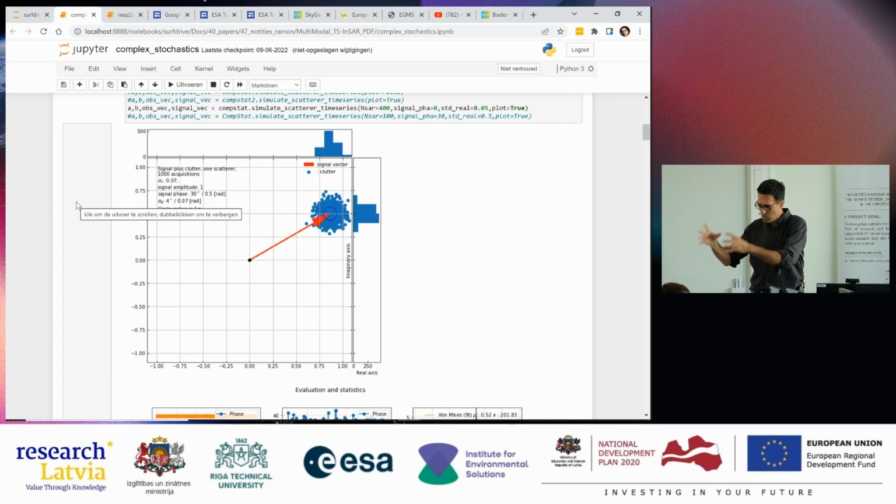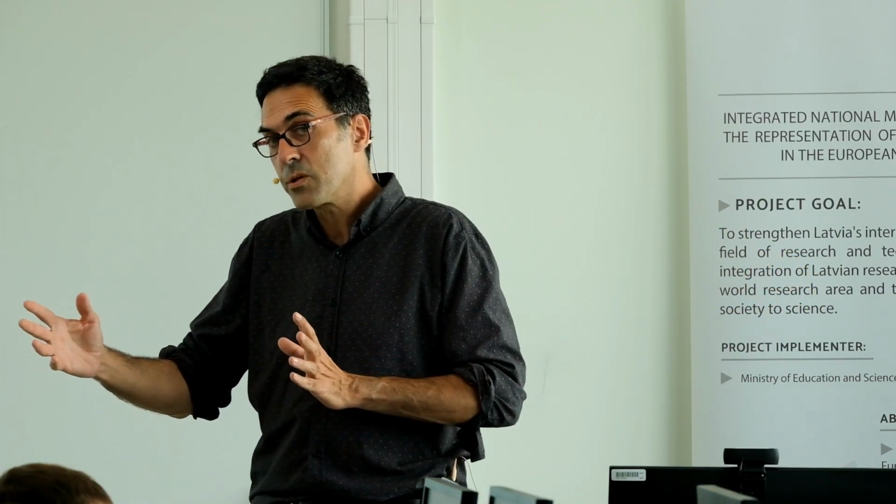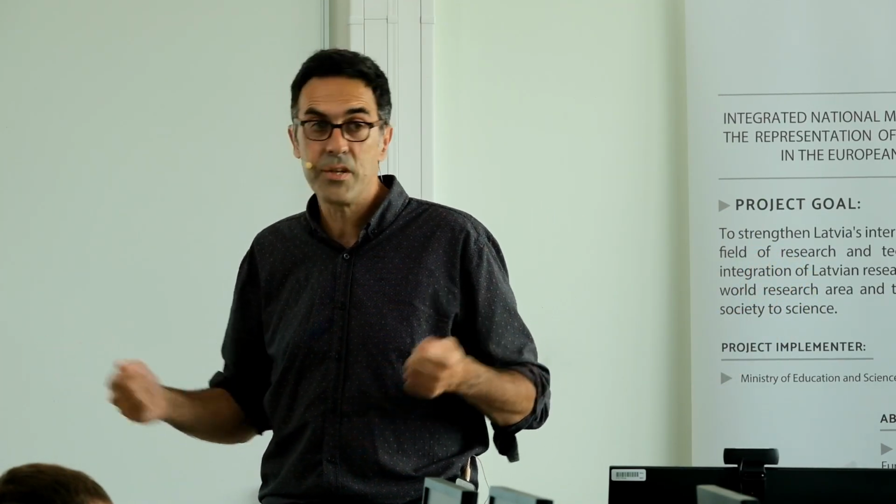GPS receivers are always the same thing. You can say something about it independent of where you put it, roughly speaking. With InSAR, every square meter is different. So basically we have to learn to deal with that. We have to learn that in some places we get good data, other places we get a little bit worse data, and depending on our applications, we make a choice.